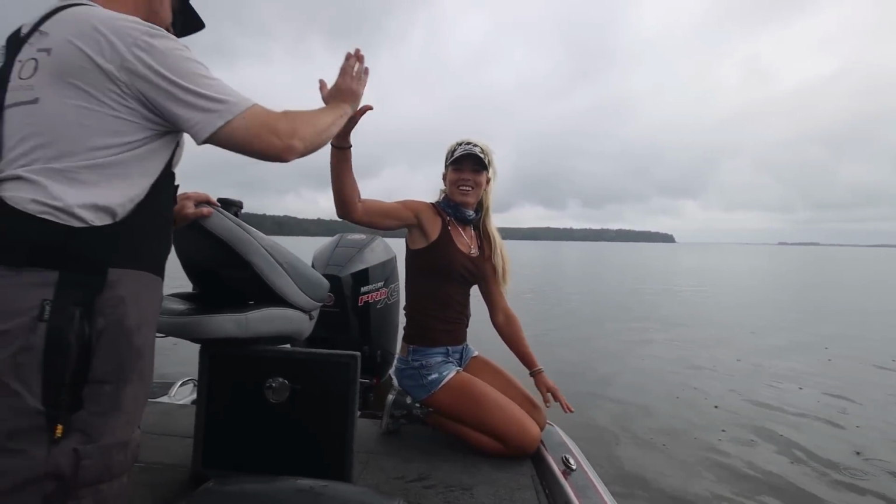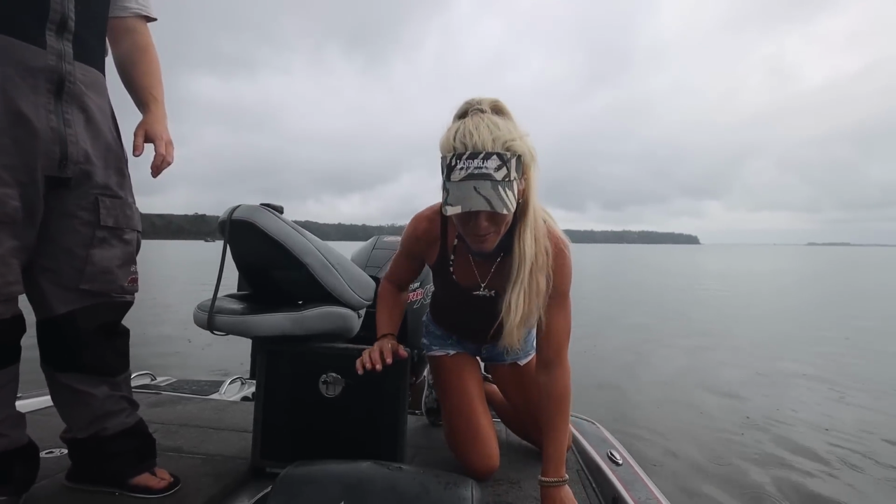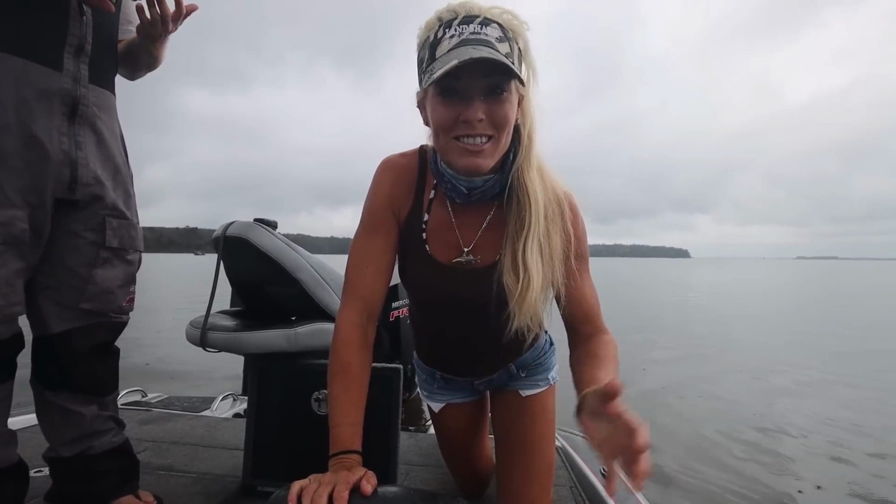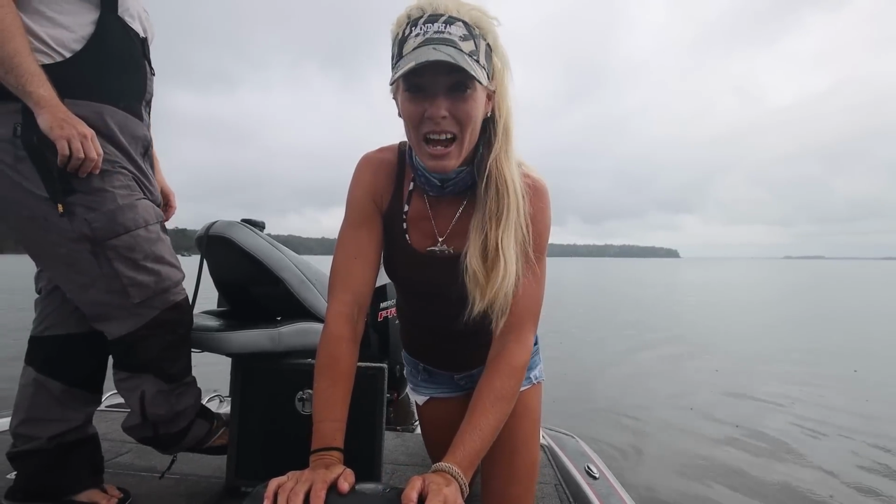Great day on the water. I just slipped there. Matt put us on the fish today. Couldn't be more happy about the big crappies, jig fishing for them. Learned a ton. And also catching that hybrid. It was so cool.